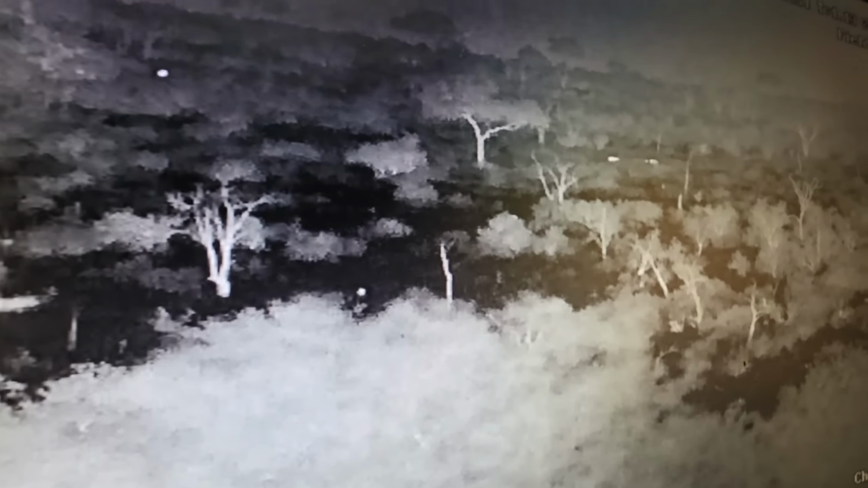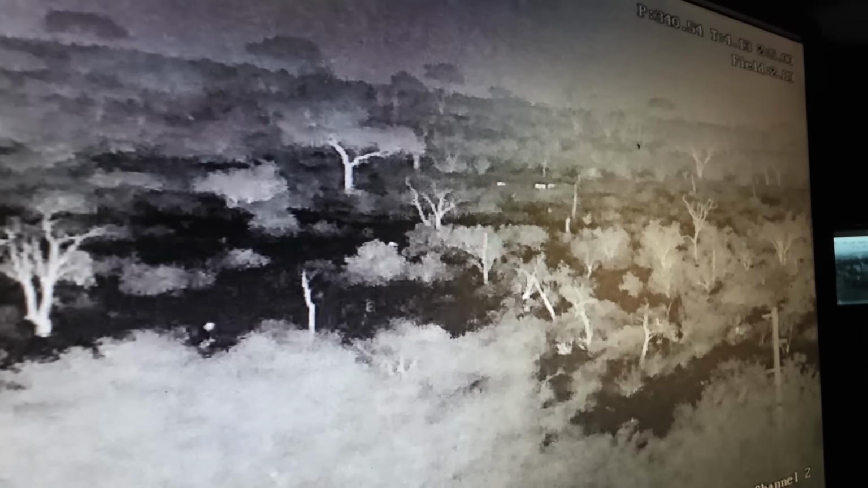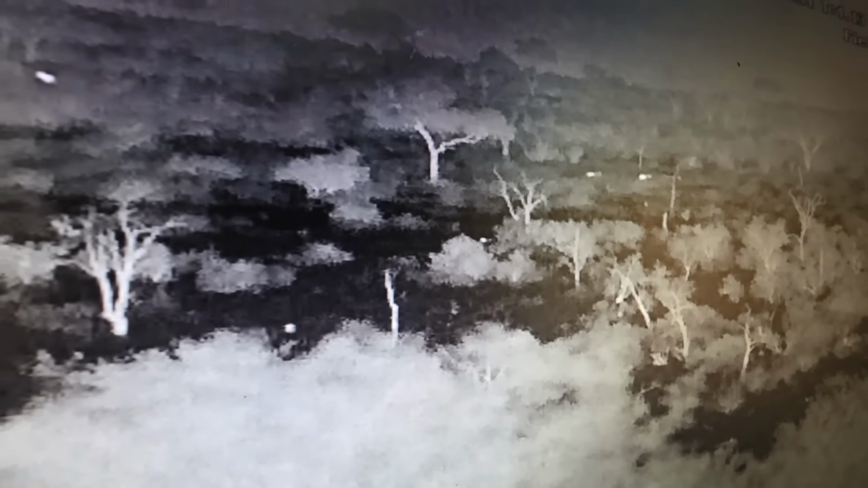What is that? Watch it carefully, because that could be something different, like a hyena or a leopard or something like that. There's something down at the bottom. Yeah, that's it. There. What's that? Warthog. Unfortunately, this is as far as I can zoom in.